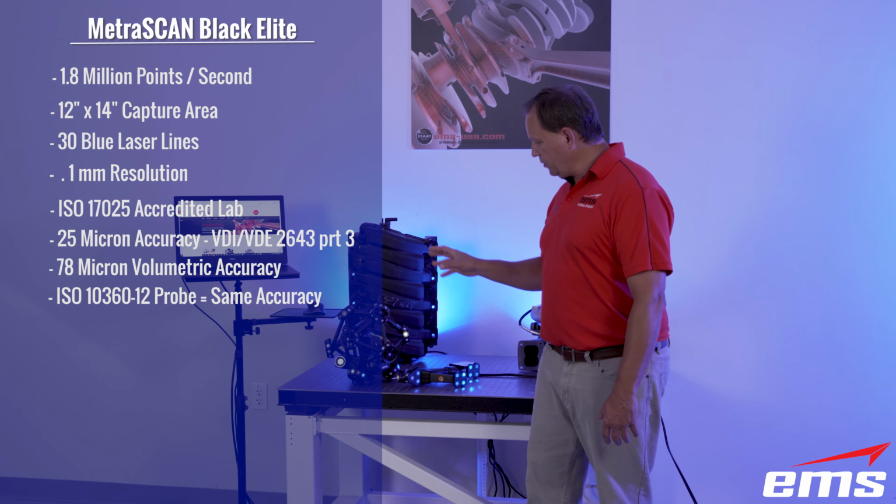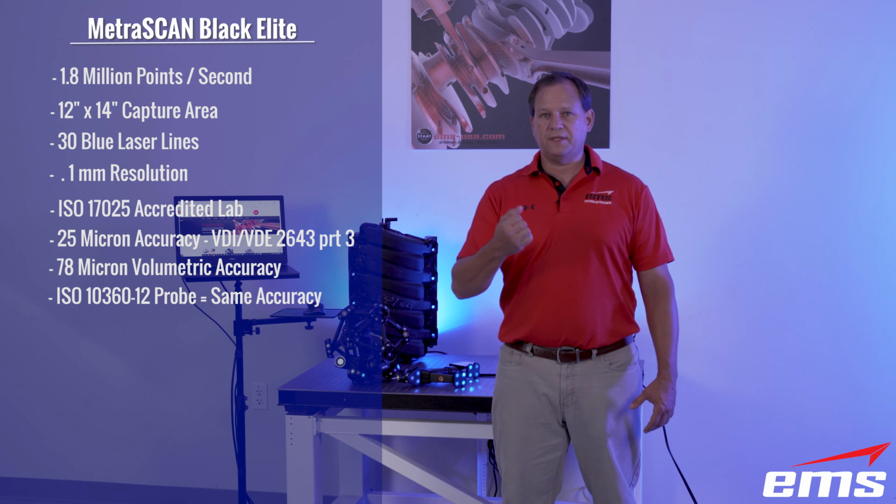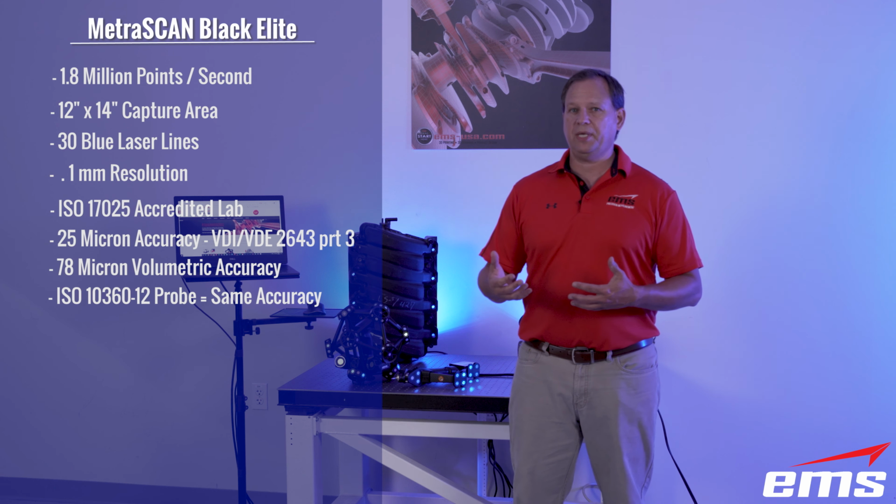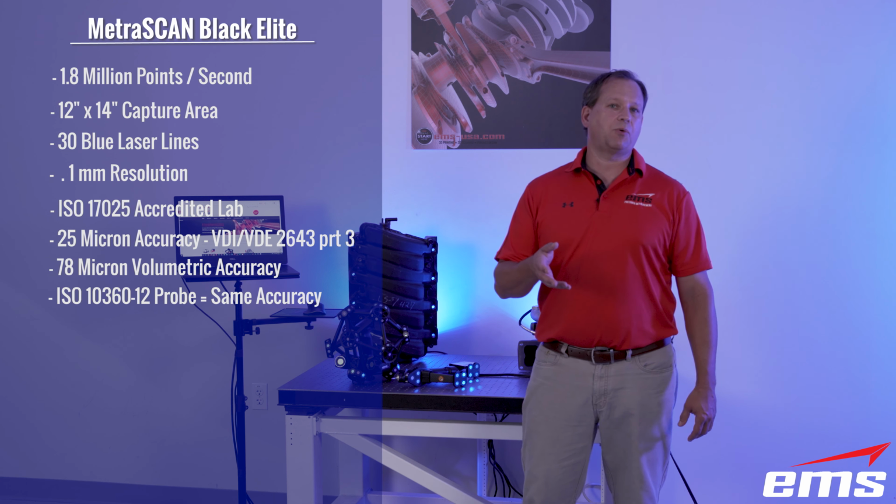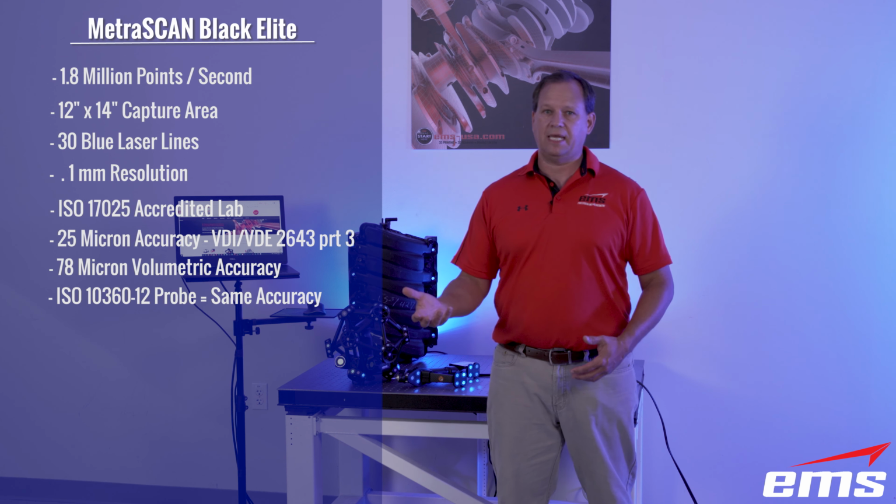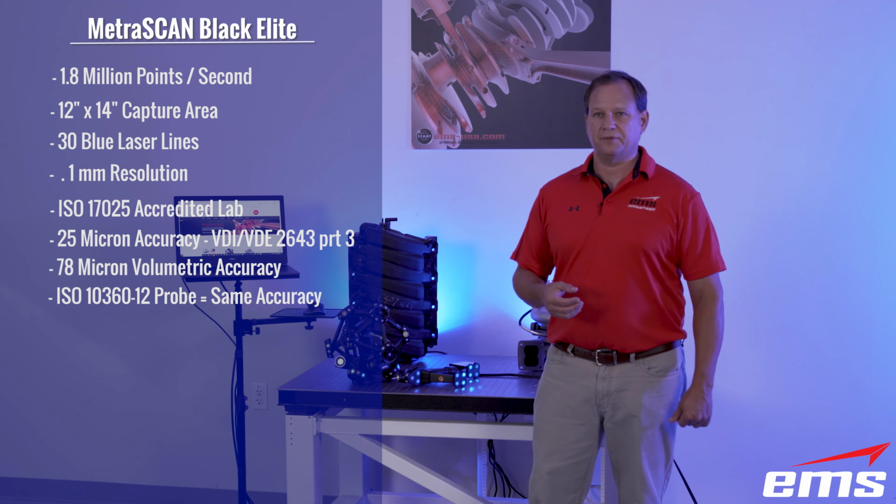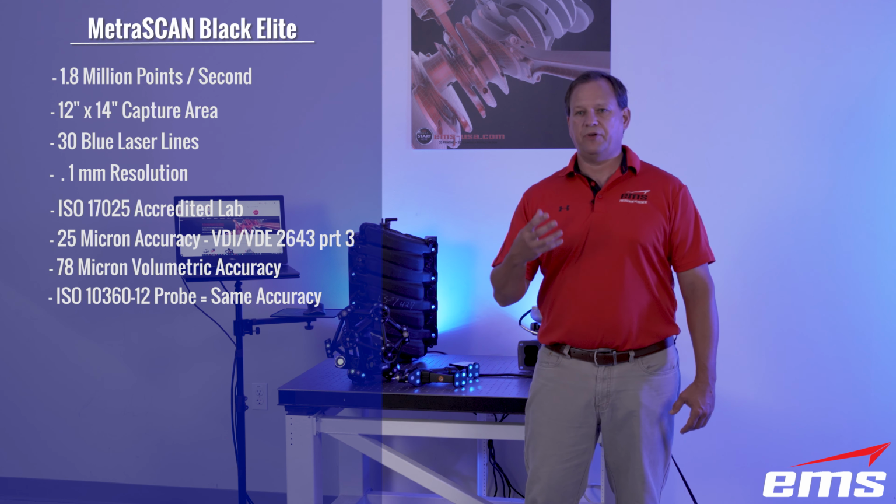And now you don't have to worry. In the old days, probes or anything that contacted would be more accurate than non-contact like the scanner. And that's just not the case anymore. So now you can pick which tool you want to use. Do you want to do probing or scanning? We've got a great video that talks about when probing makes sense and when scanning makes sense, so I'd invite you to check that out. But at least now accuracy isn't part of that decision-making process. You would base it on other things. Both systems are equally accurate, so it's just very, very impressive.